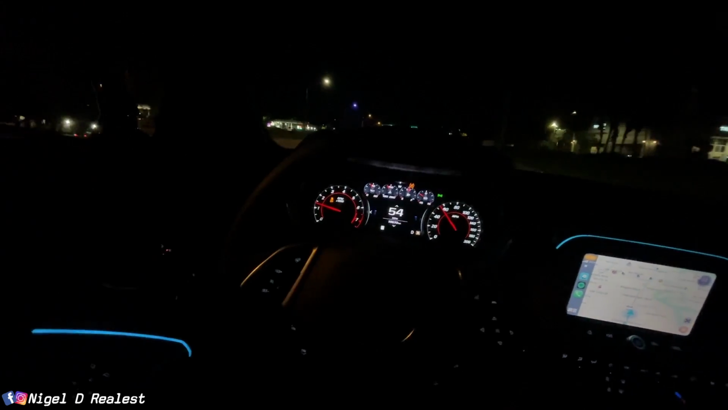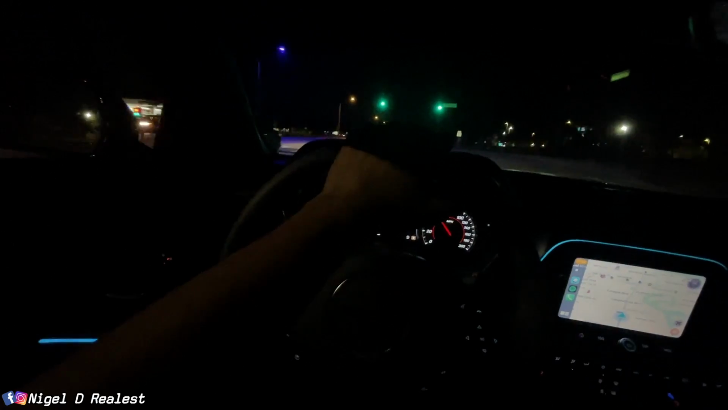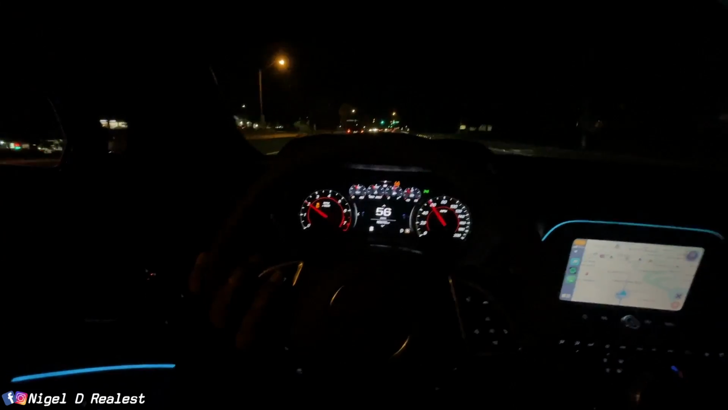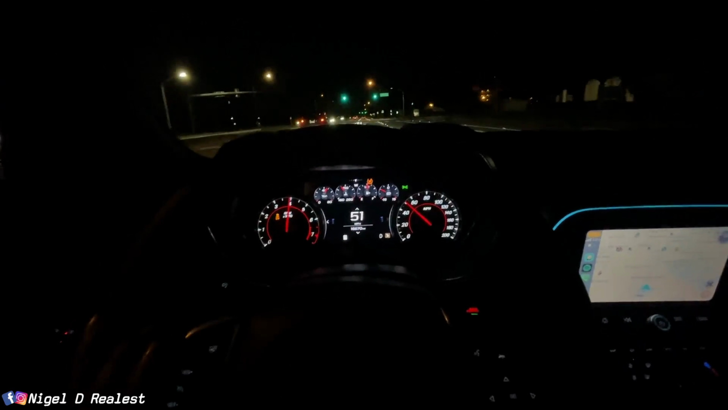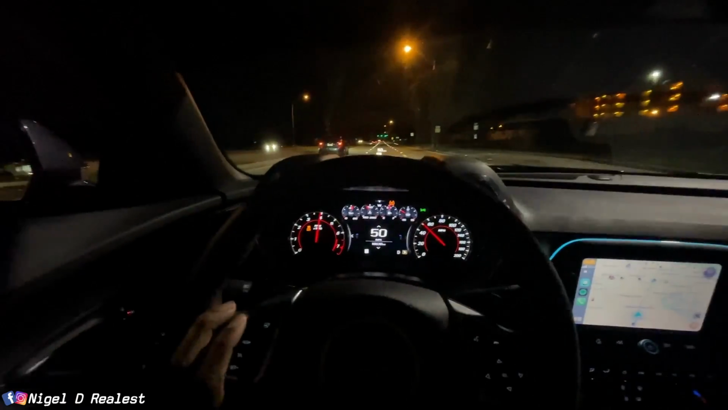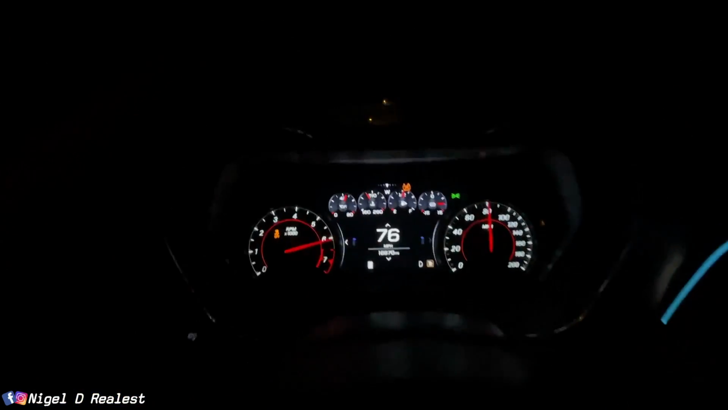And every time you got people asking about it, so it's like, let's get it done. Once you see that performance shift on, this car is ready, boy.